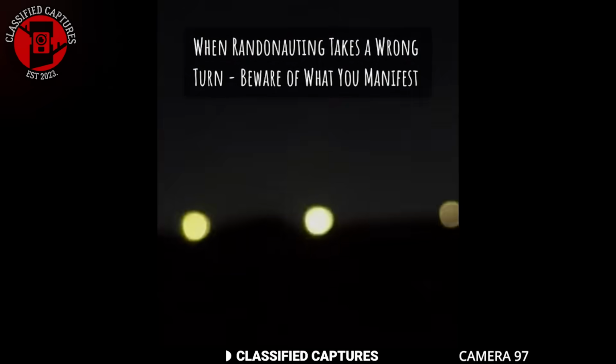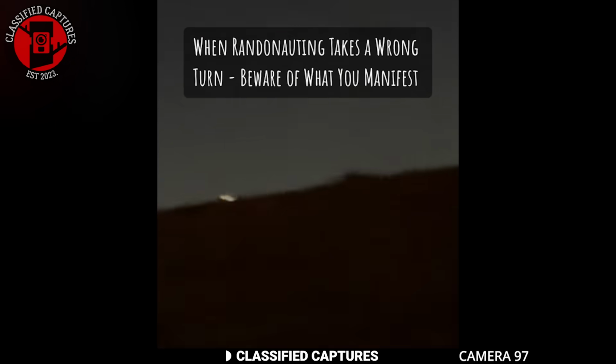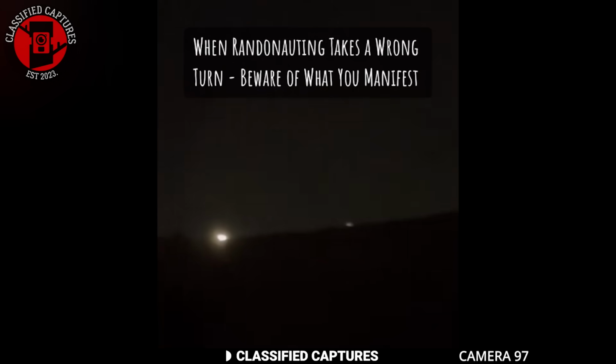What is that? What is that though? Why is someone running? No, lower it down, lower it down.